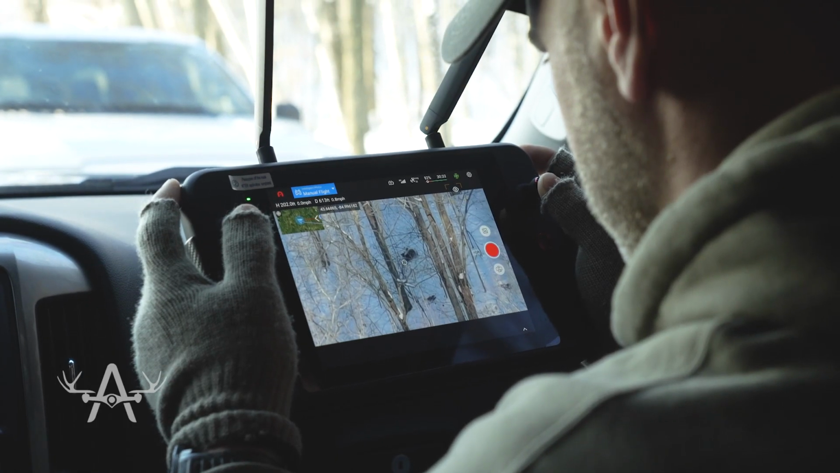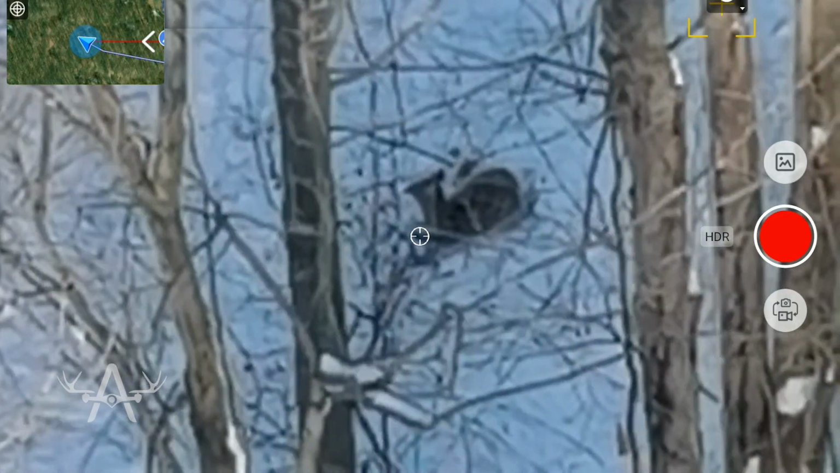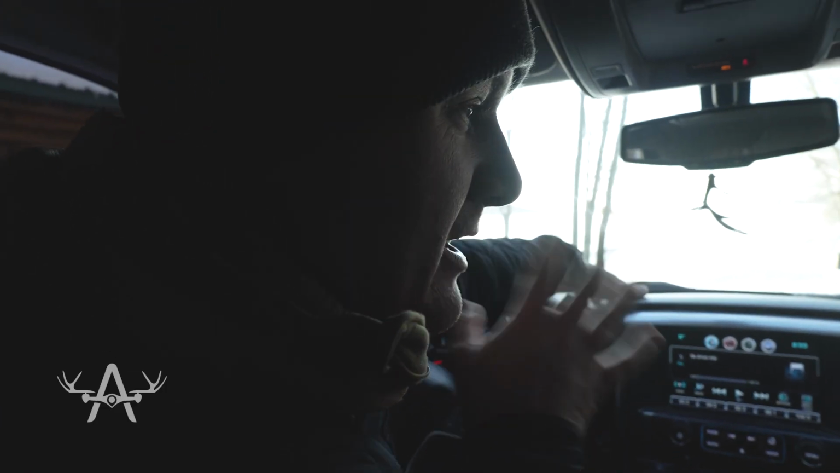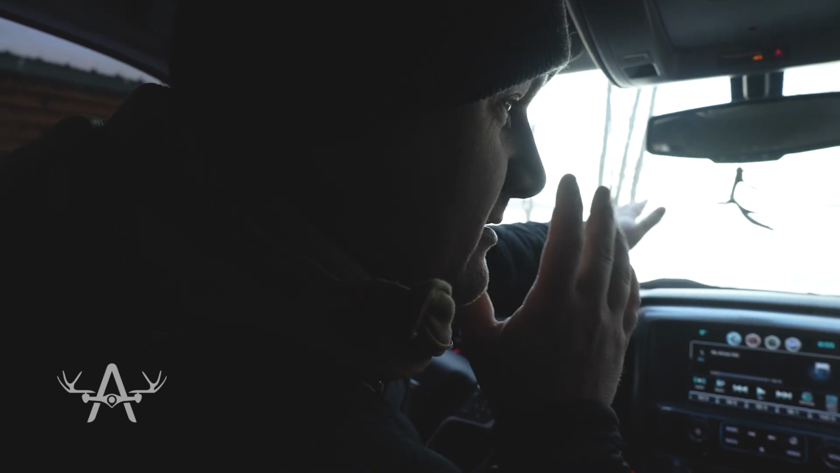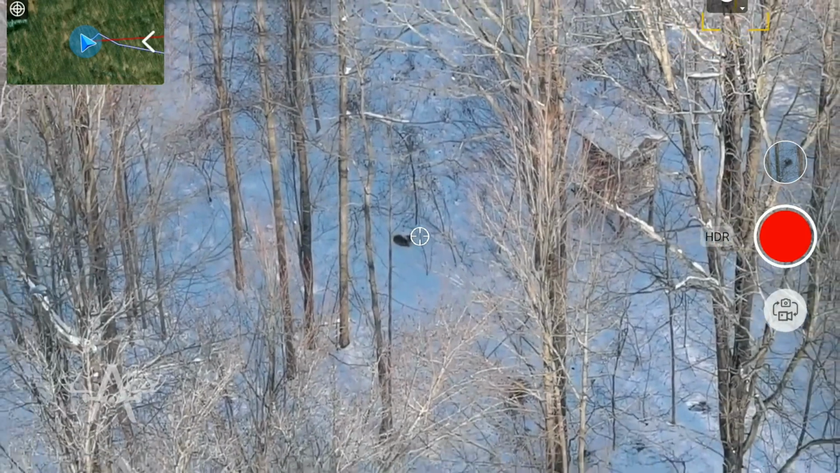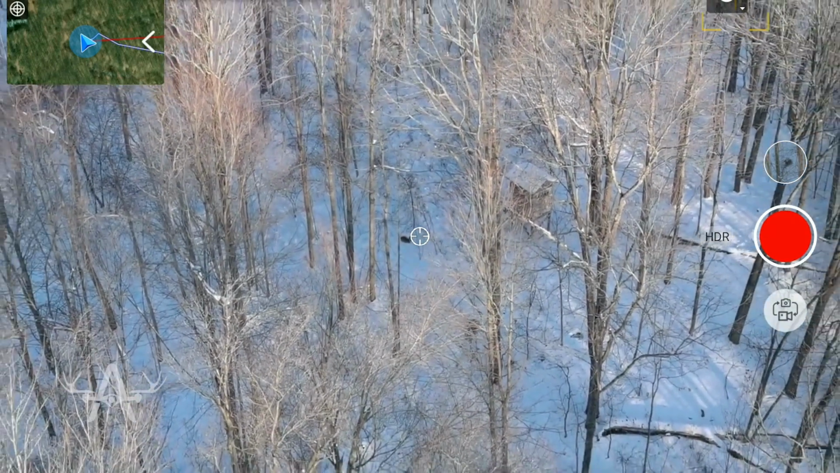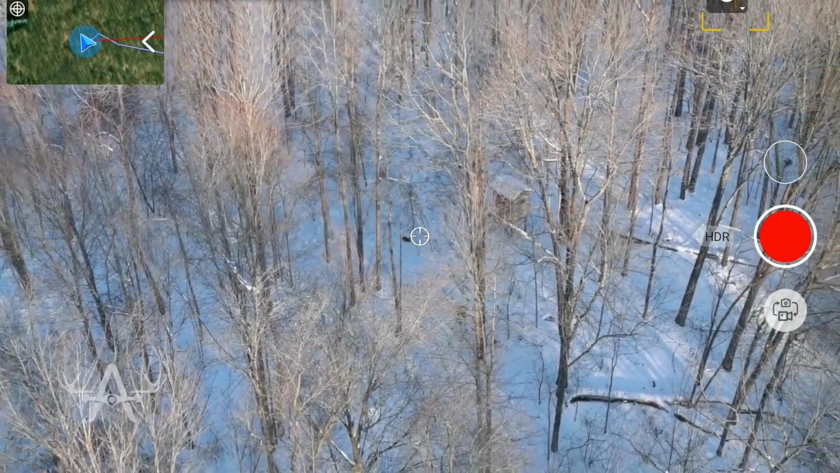So that's right up here, right up on this hill. My whole thing is they're on a hill there. That's the top of a hill, but they're bedded around nothing. In the wide open. I mean the wide open in the timber. Like there's no cover, no nothing. No pressure too. Right. I just want to know why.